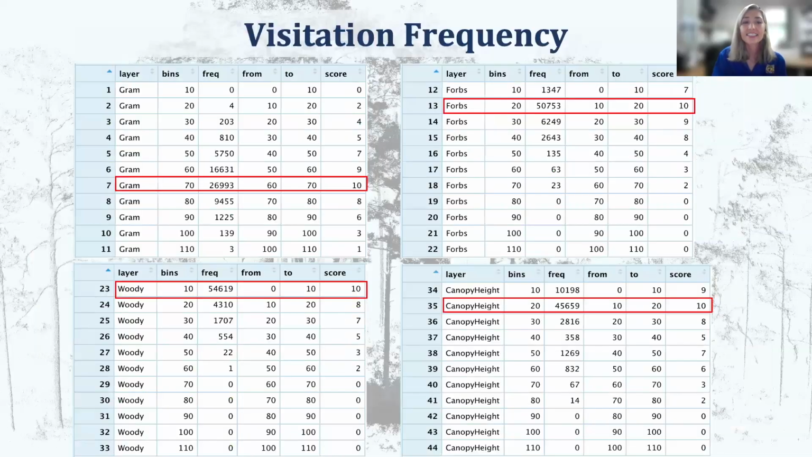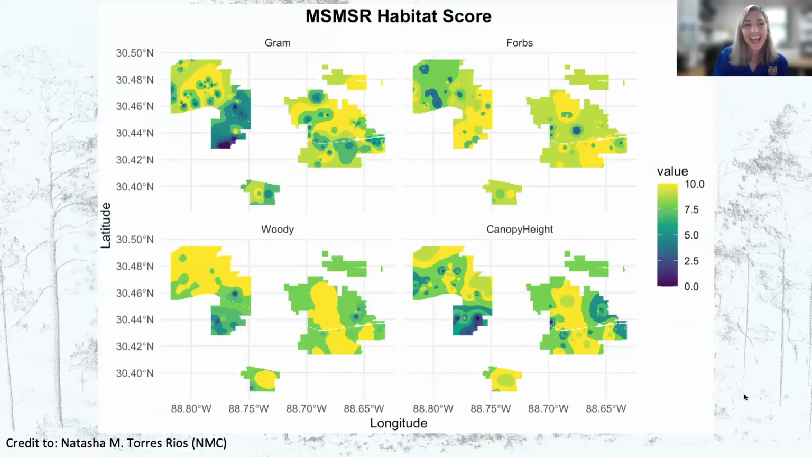Next. The data analysts then used the radio telemetry data to score each of those TLS metrics based upon the frequency of cranes visiting those areas. So the areas the cranes visited the most got a score of 10, and the areas the cranes visited the least got a score of 0 for each of those 4 metrics. So if you look at the box in the top left there, the grass cover the cranes visited the most was actually 60 to 70% grass cover. And then this is a map spatially depicting each of those scores for the different metrics. So again, these scores are made using the crane tracking information and what value the cranes visited the most.